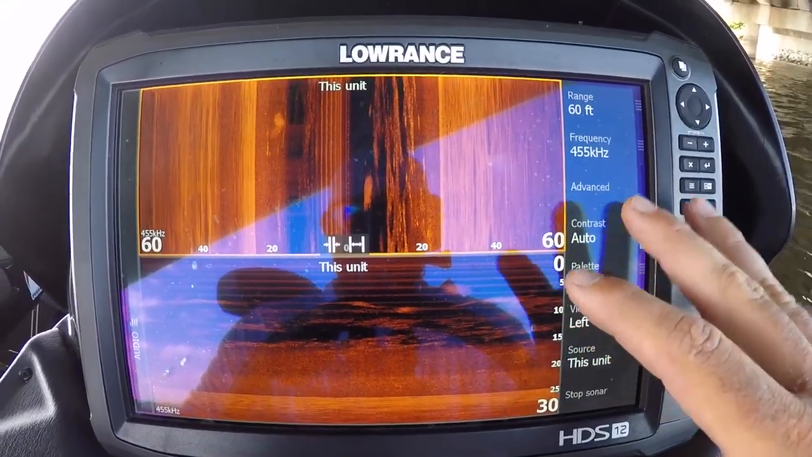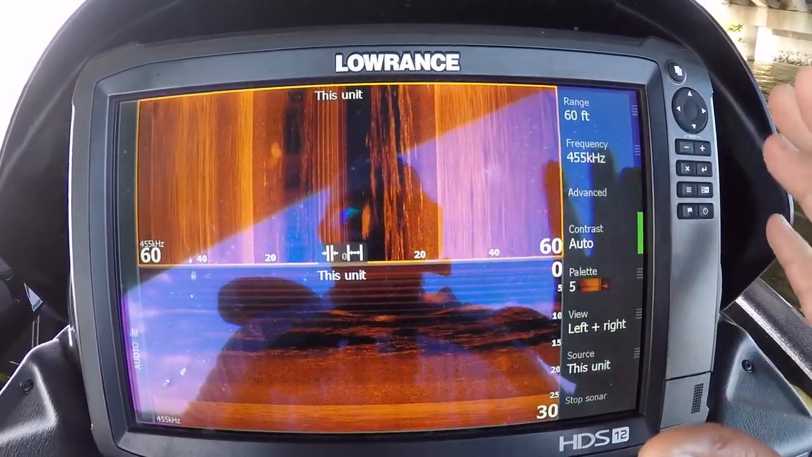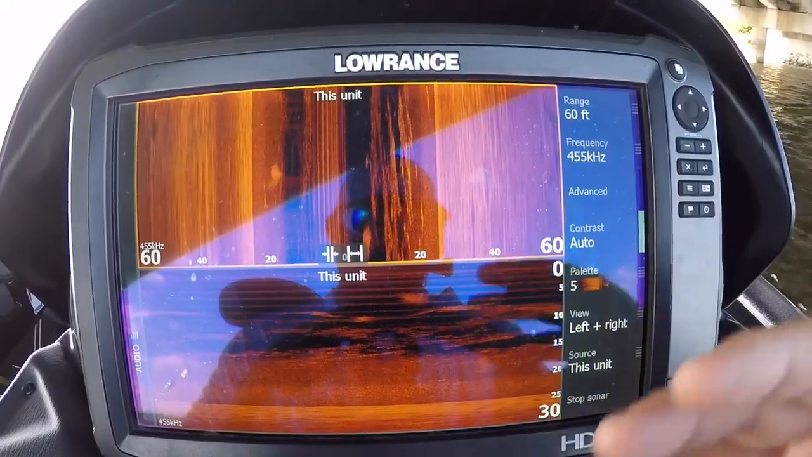All right, guys, that's it for the settings. That's how we set them up. Now let's go idle around, see if we can find a few fish, a few pieces of structure to show you guys how we identify things.